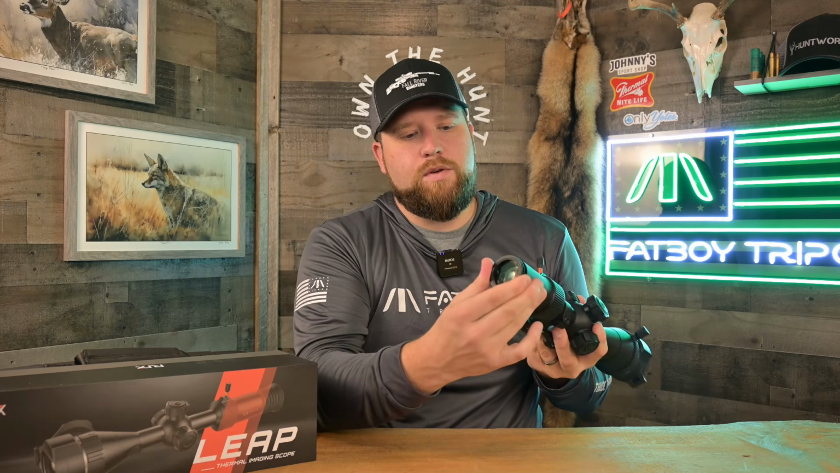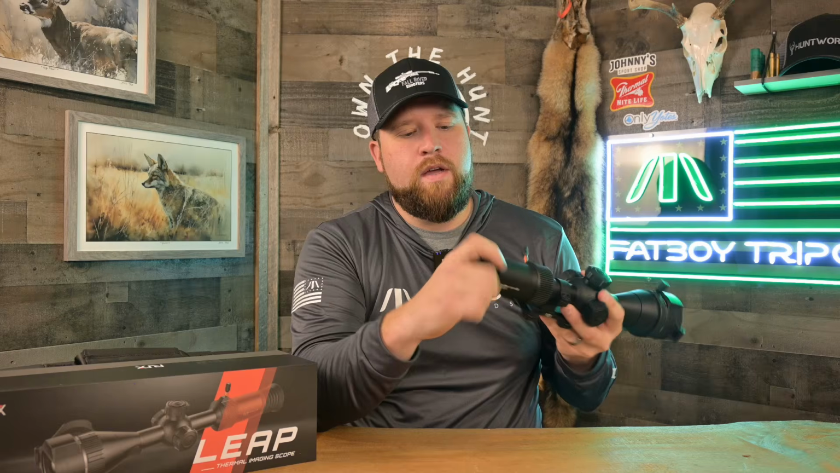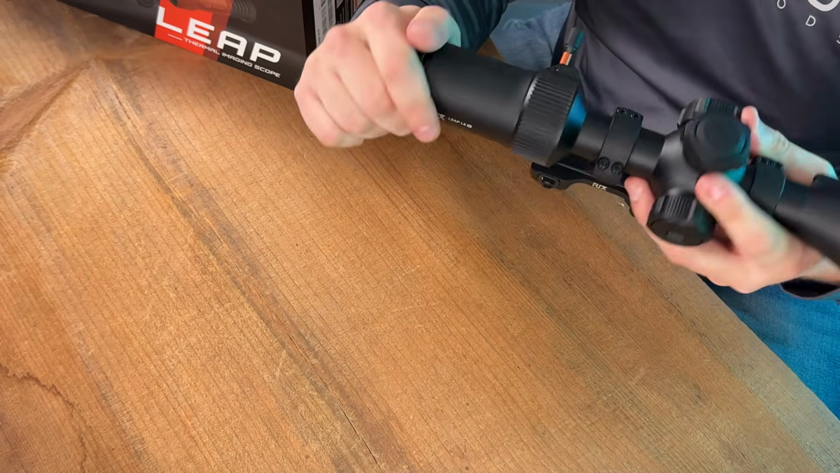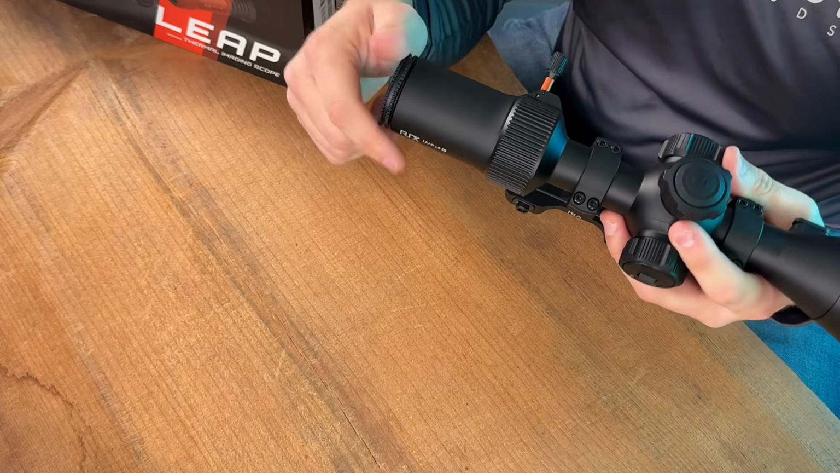Keep that in mind. The rear diopter on this, you guys, is very, very buttery smooth. It works really, really nice. You have a lot of eye relief you can mess around with. So, you know, guys with bolt guns, you're gonna have plenty of adjustment for eye relief and get a comfortable view within the scope display. You're not gonna be missing out on data. You're gonna be able to read everything on your screen, so that's really good.